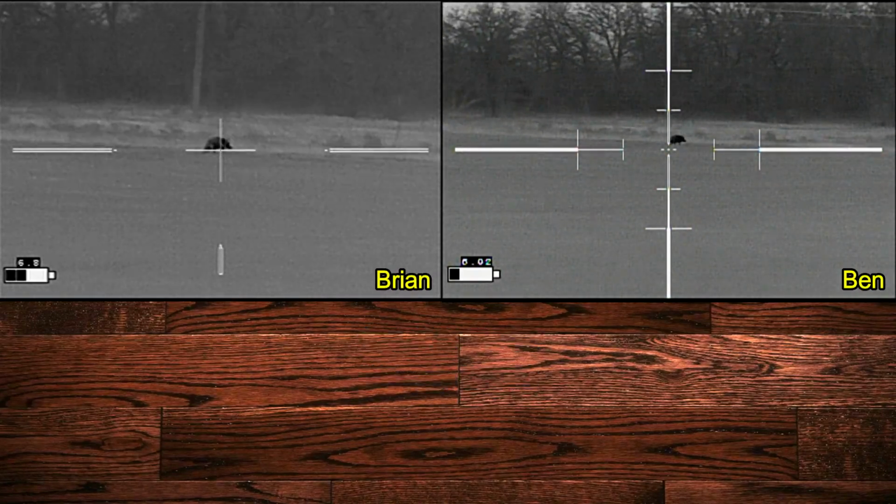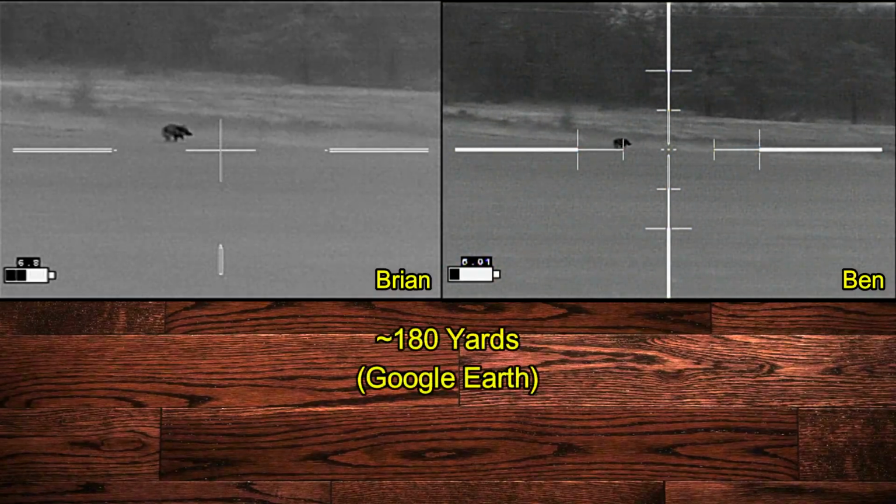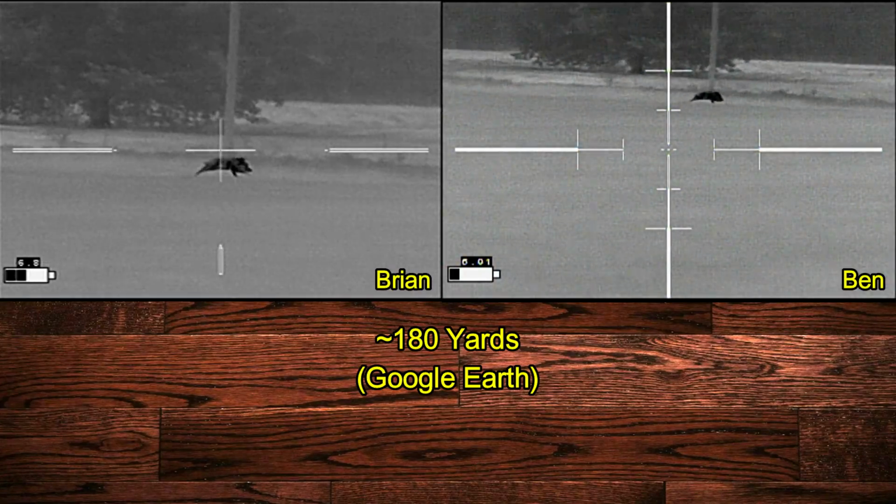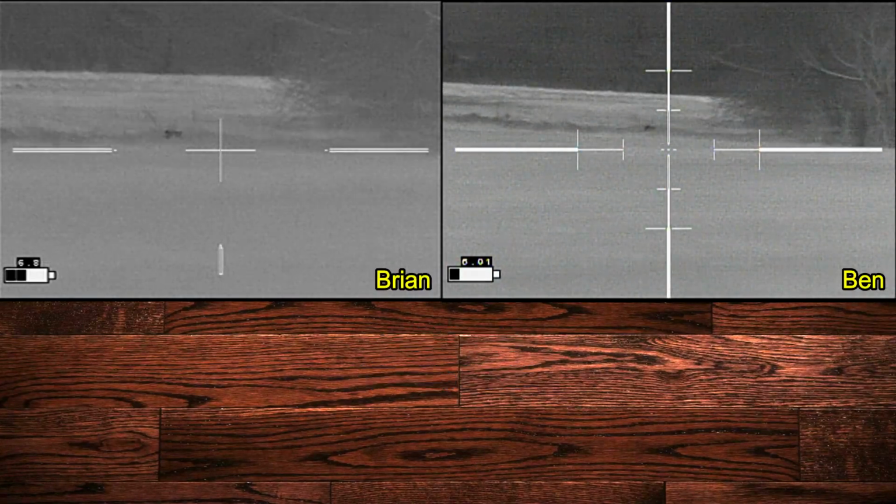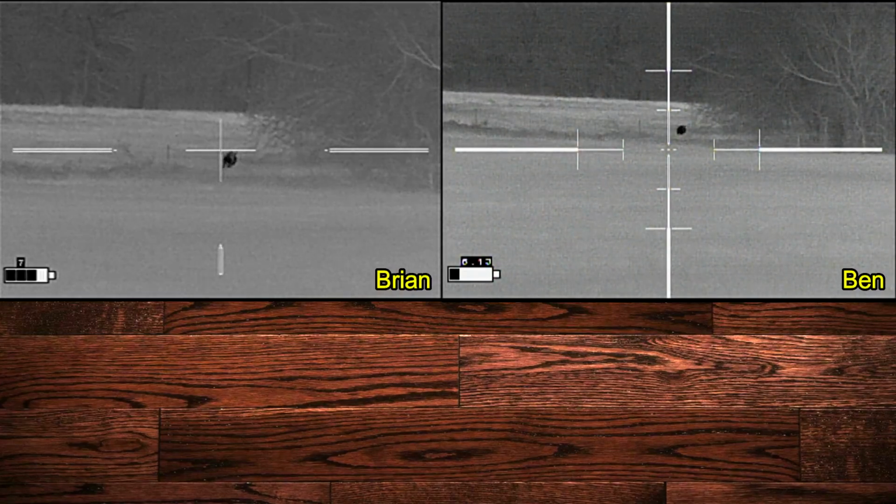We both connect there, and the hog takes off running back towards the other hogs. One of us connected there. Oh wow. He still doesn't go down, and he's off into the other pasture following the other hogs.